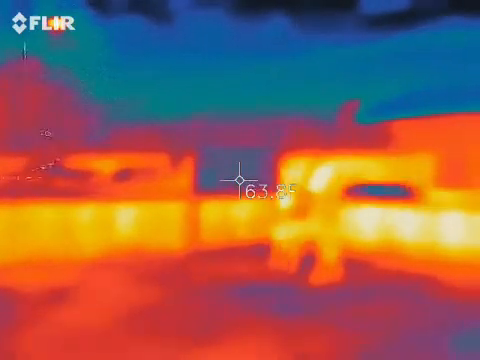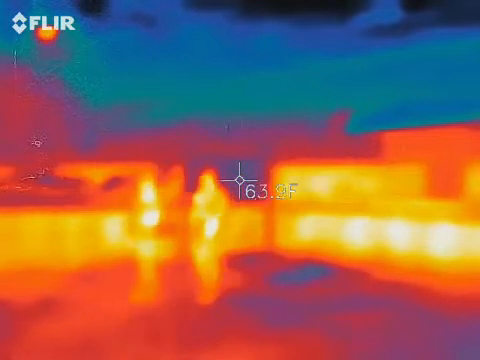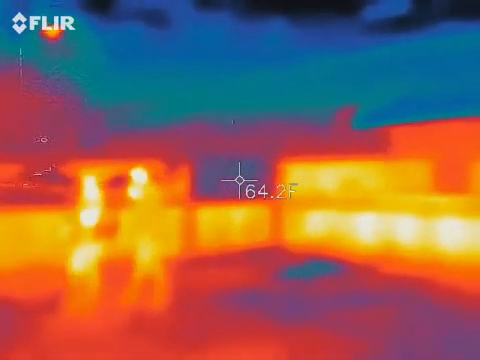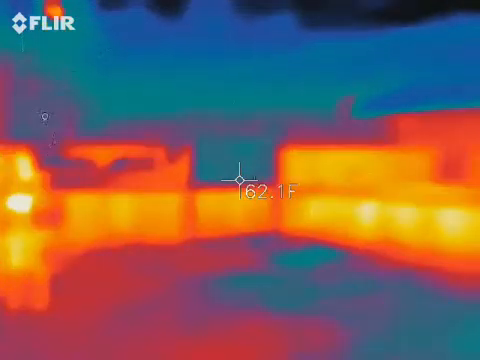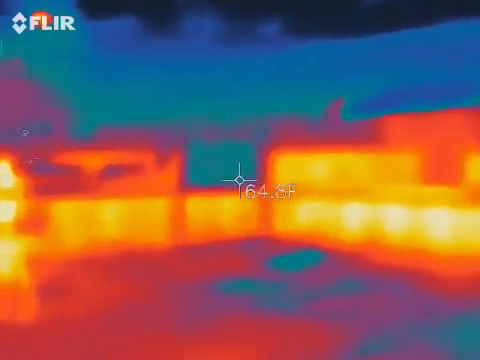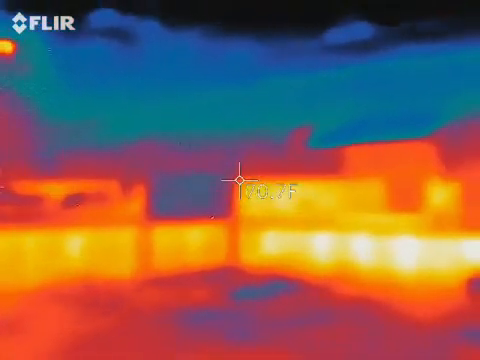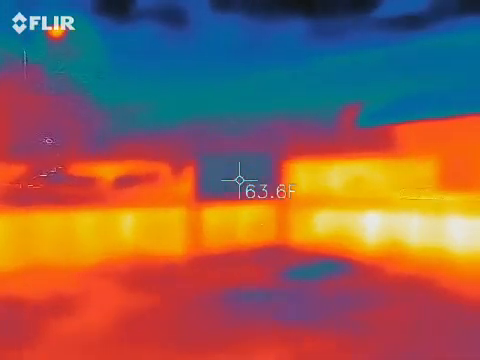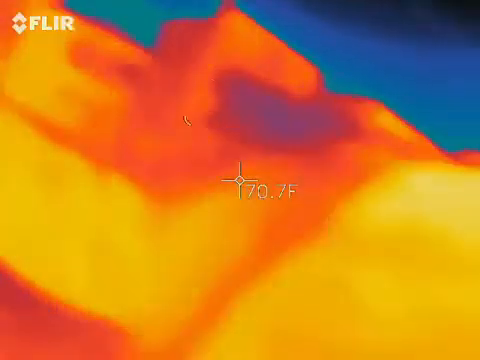Put it up, yeah. What is it? 64. Mine's like 63. What is it supposed to be? It's lower. Is it? Oh, it's blue, that's why. Well, yeah, but it's 10 degrees difference again. Yeah, that's wood, it's going to register closer to normal.